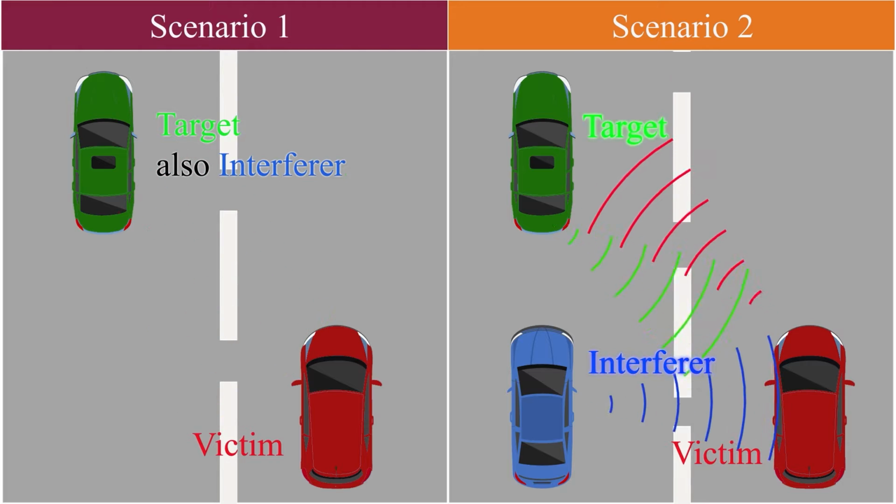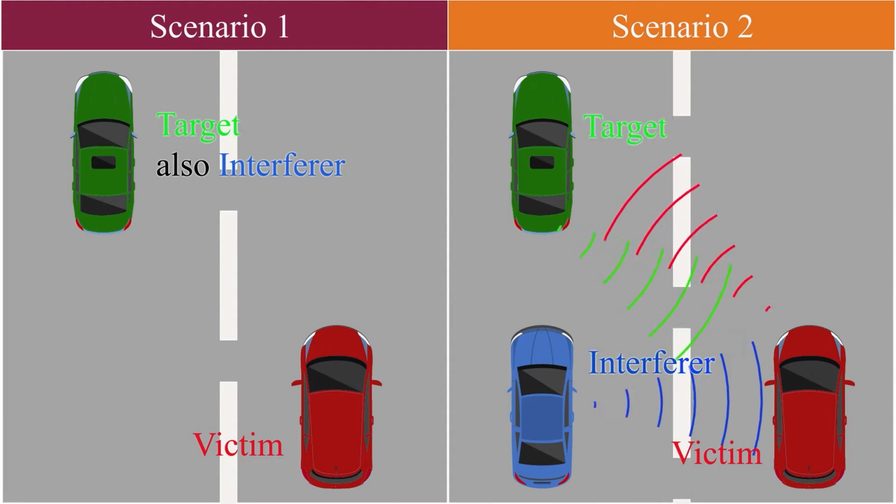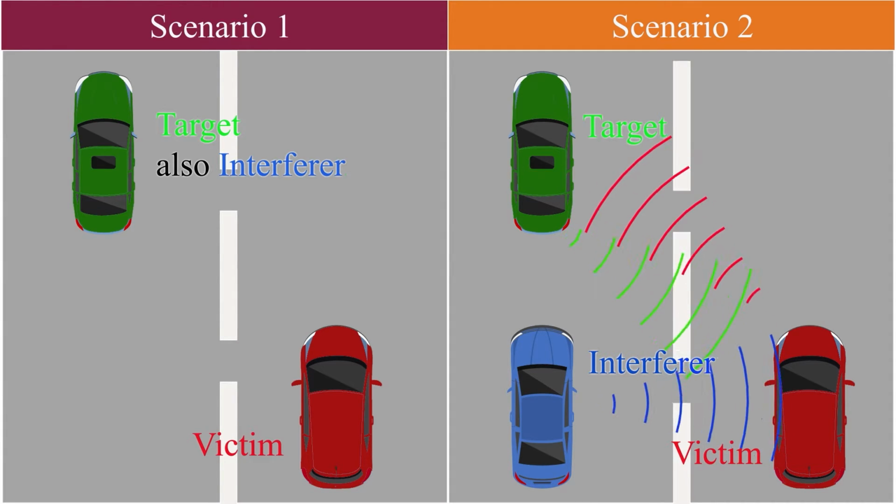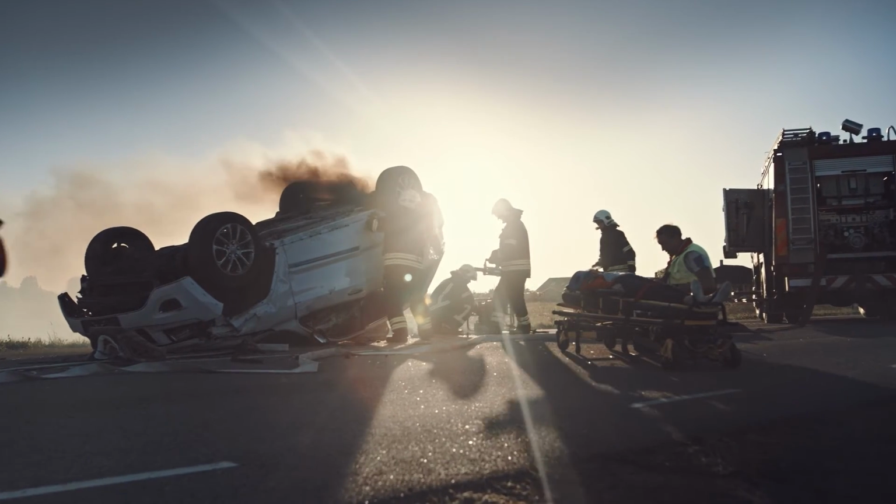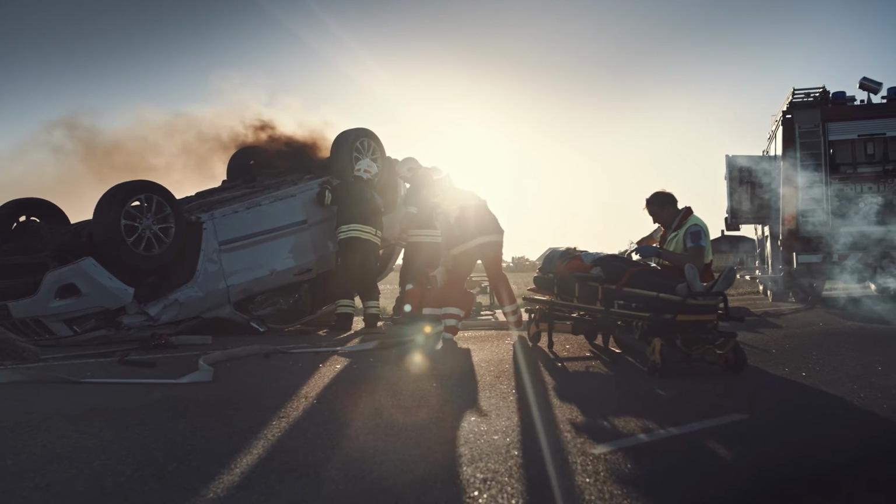In the second scenario, the interference comes from another vehicle rather than the target vehicle. The interference radar may be closer to the victim radar than the target. In both scenarios, the power of the interference signal can be much larger than the intended reflected signal, which will severely degrade the performance of target detection and might result in collisions, injury, and even death.